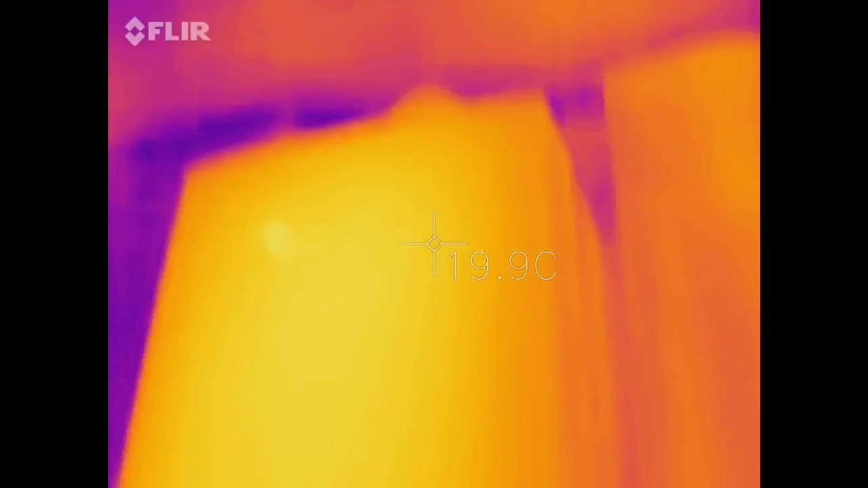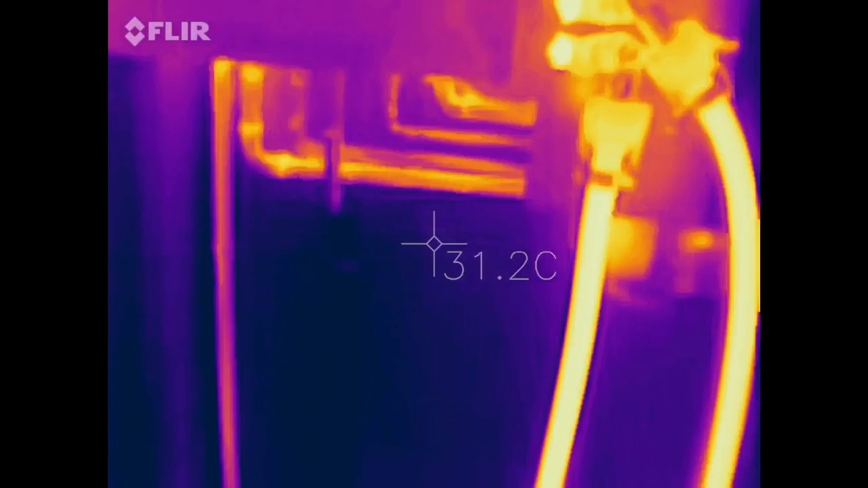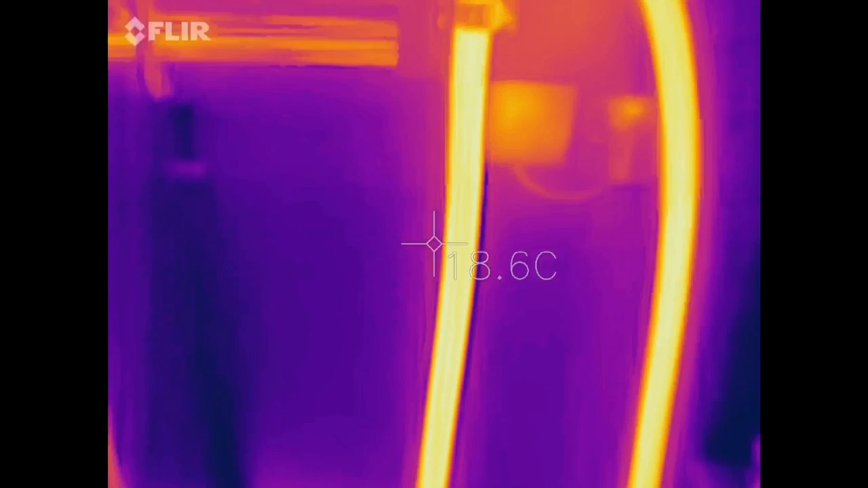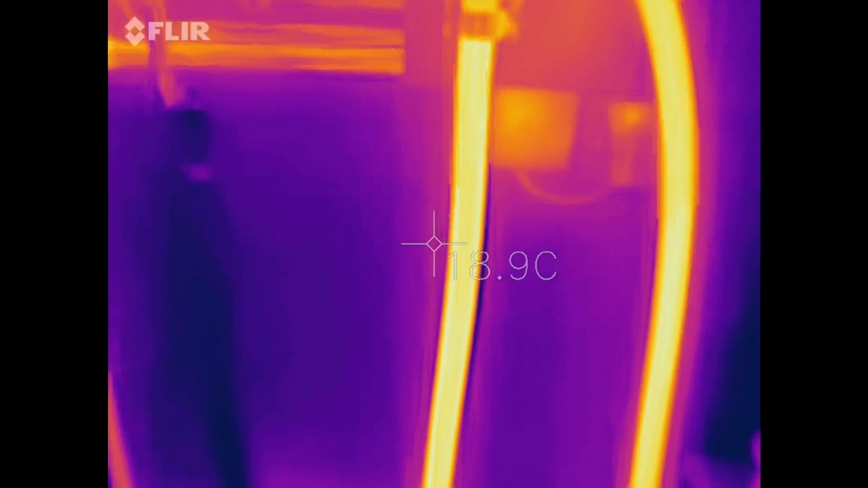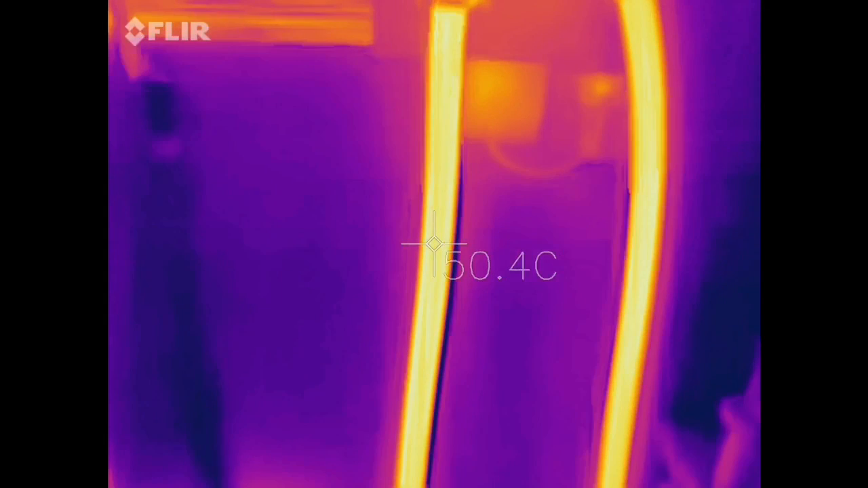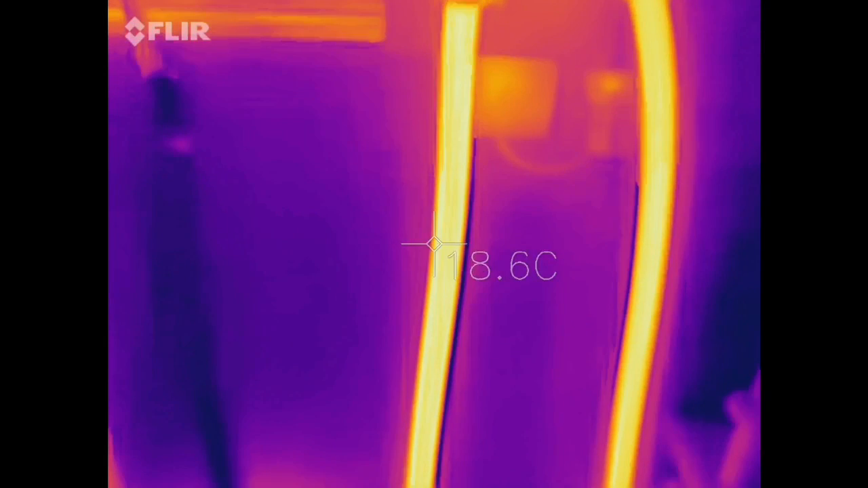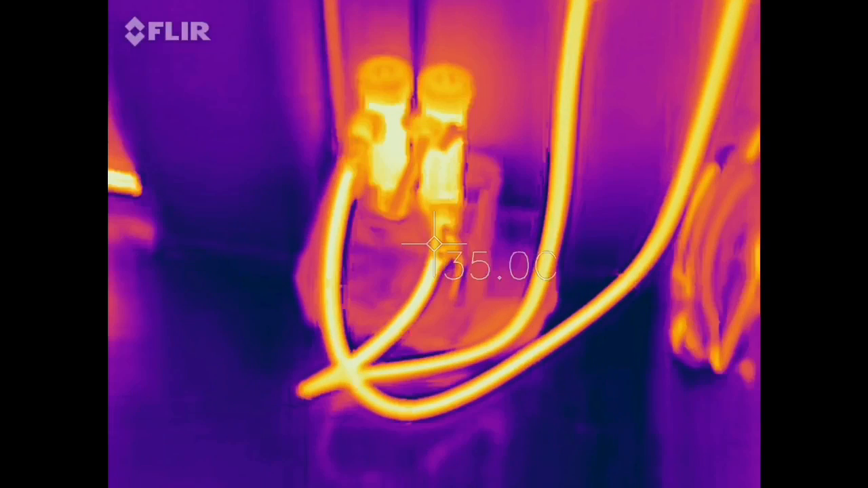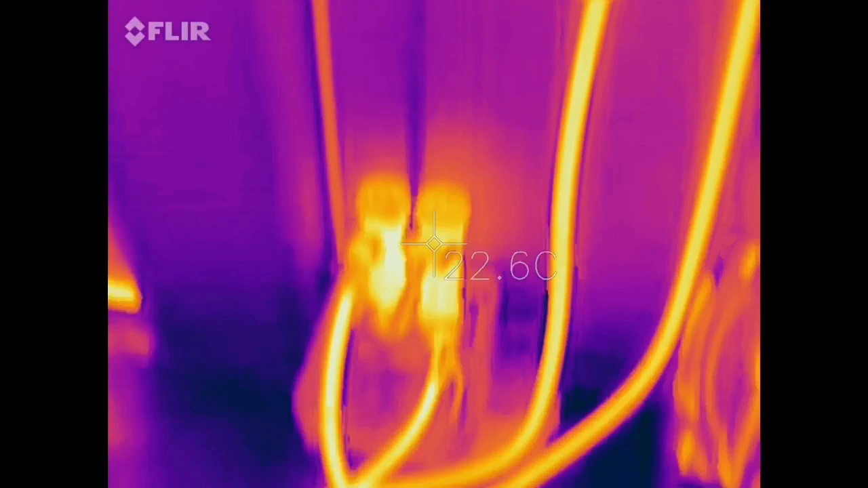That's basically how your flow works. In the middle you can see the crosshair there. If you point that, it's quite tricky to balance it, but you can see there, if we get it right on our hose, the temperature will go up to 50 odd. So that's basically how your FLIR works. So we'll use it now.